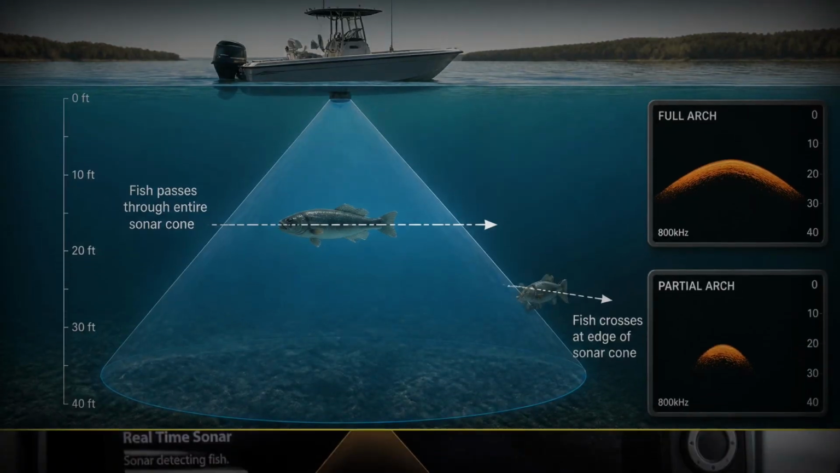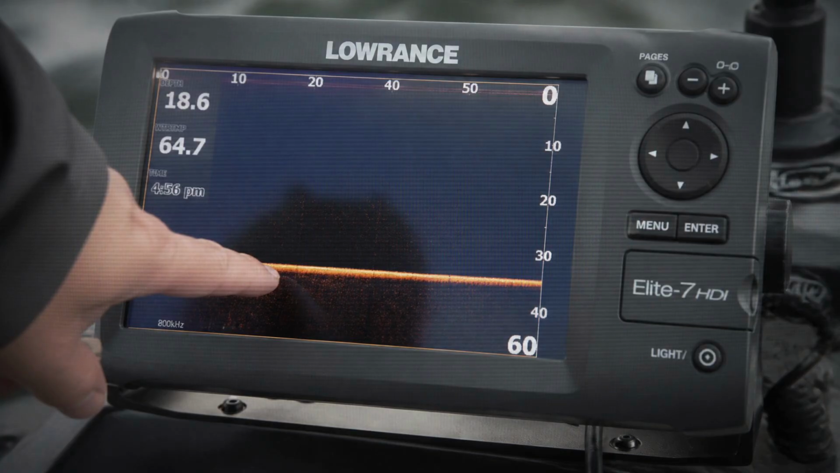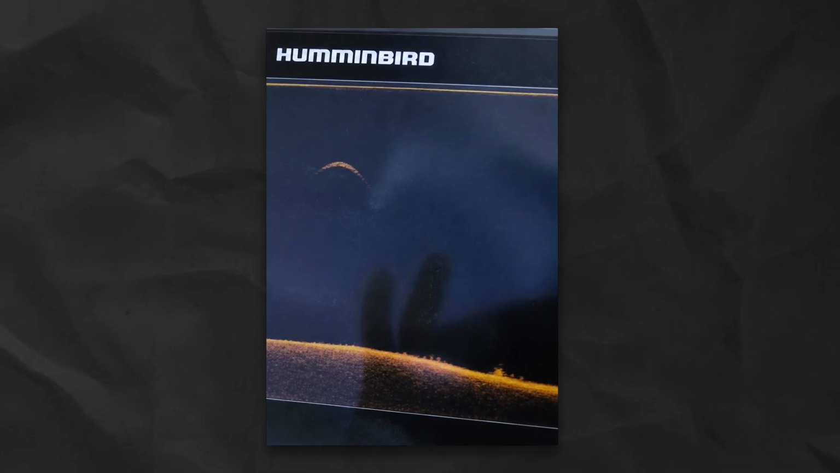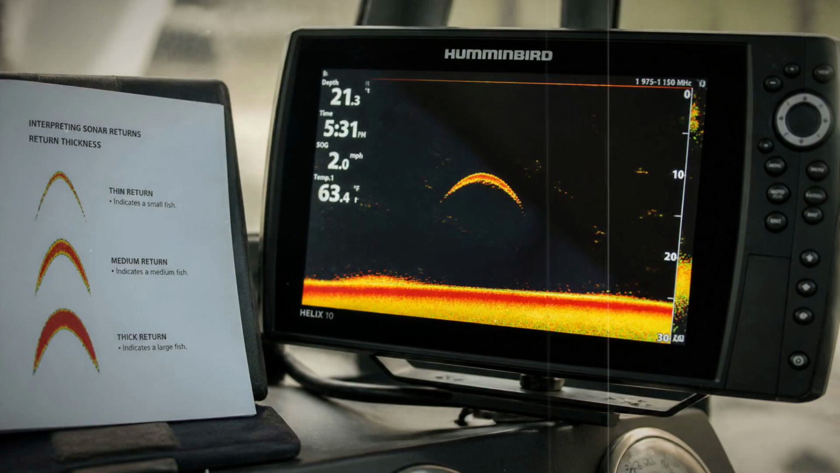You only get a full arch if the boat or the fish is moving and it crosses the whole cone. A fish sitting still under a still boat shows up as a flat line, not an arch. And a long arch does not mean a big fish. Length just means it hung in the cone longer. Size shows up as thickness and how bright the mark burns, not how wide it stretches. I know that one gets argued to death in the comments, but the manufacturers back it.